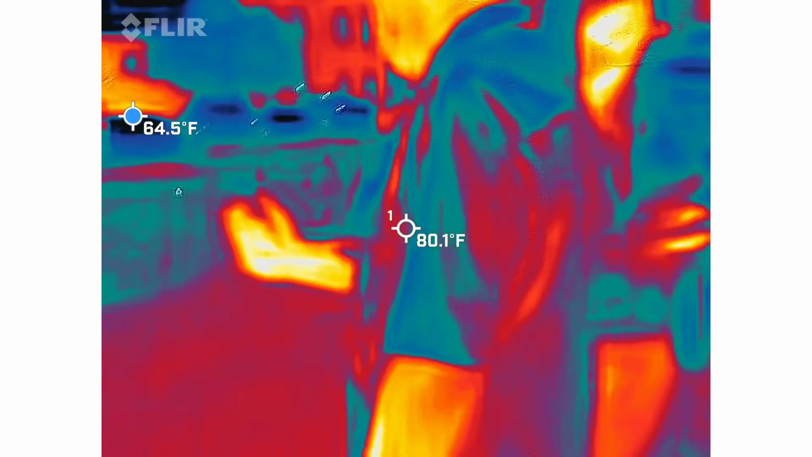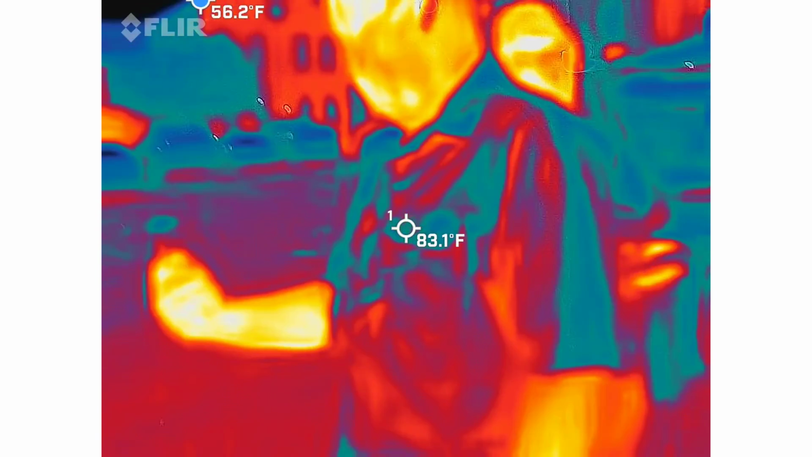Writing in the dark is a new skill, by the way. Right. I'm trying to decipher it in the morning when I'm writing all your notes.